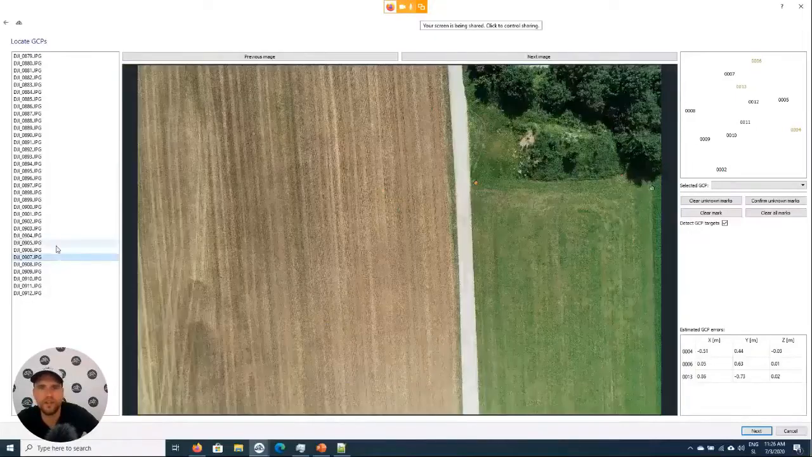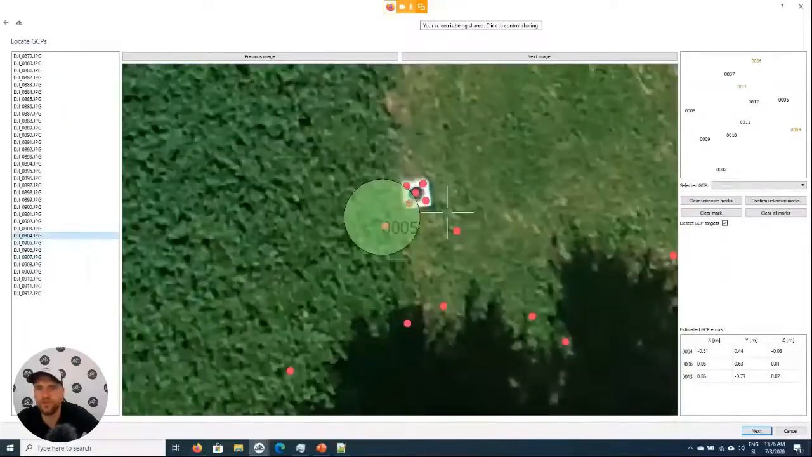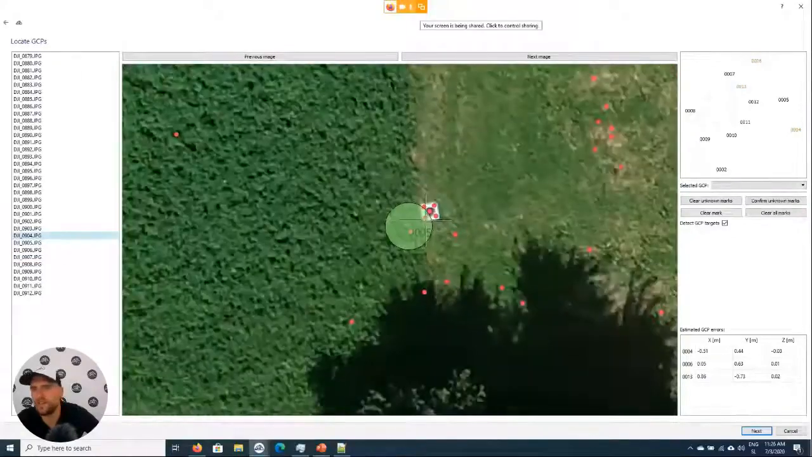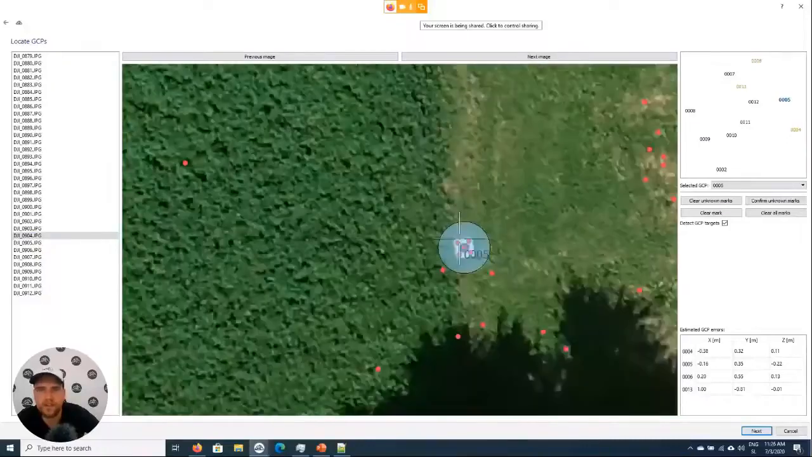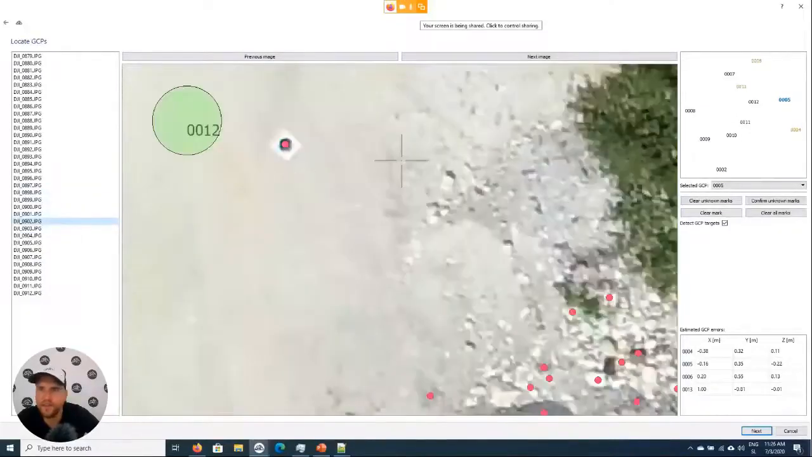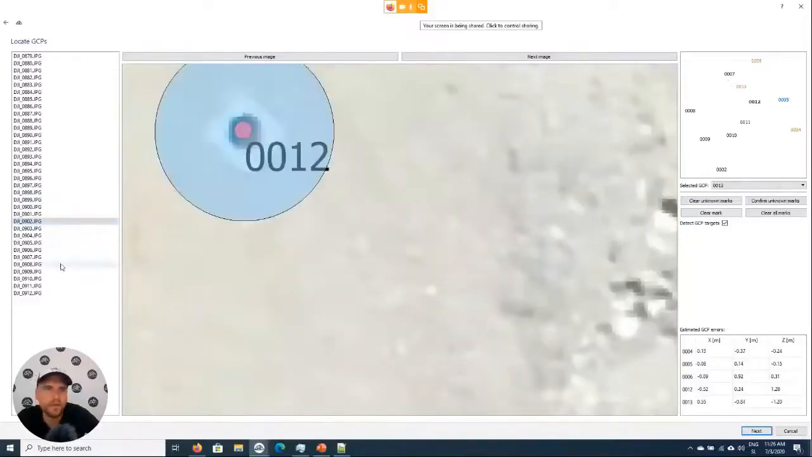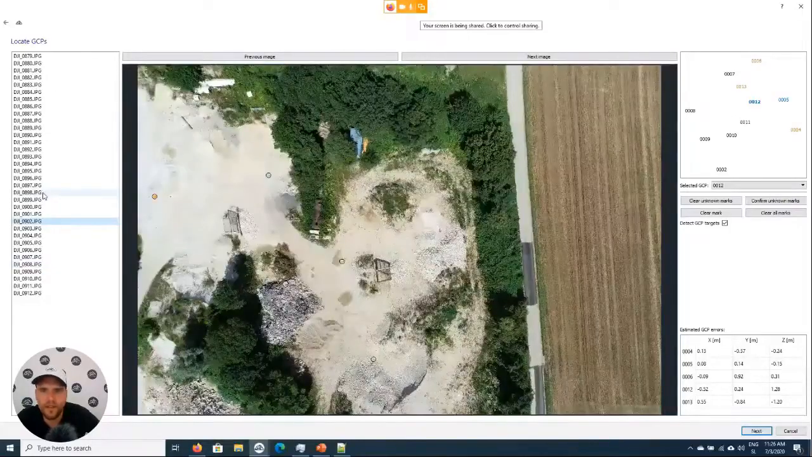Now what we can do is just check. It's important that all the ground control points are inside of this circle. If we want to move this one, we can also improve the position of this one a little bit, like that. Maybe let's check it also on the other side. So 12.